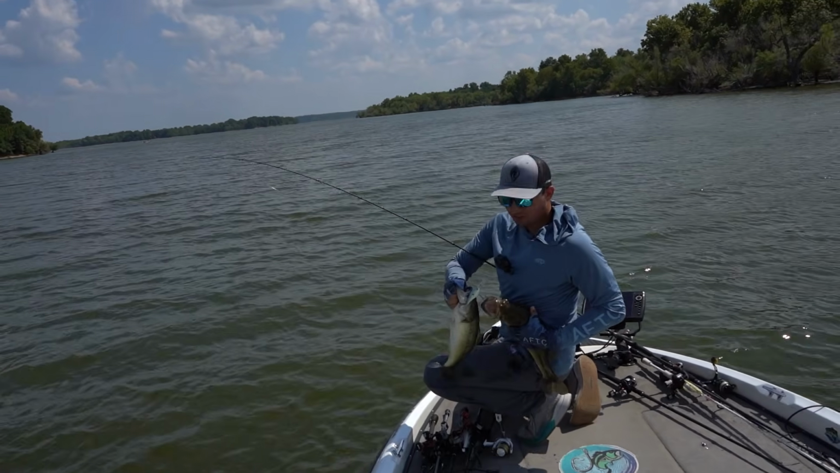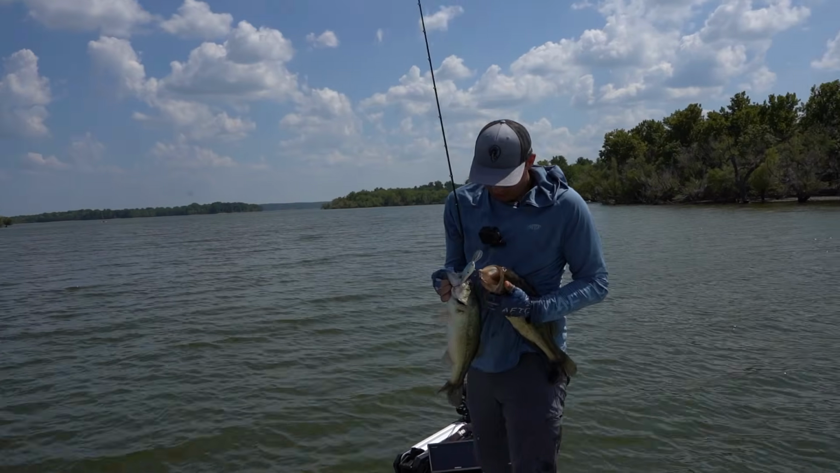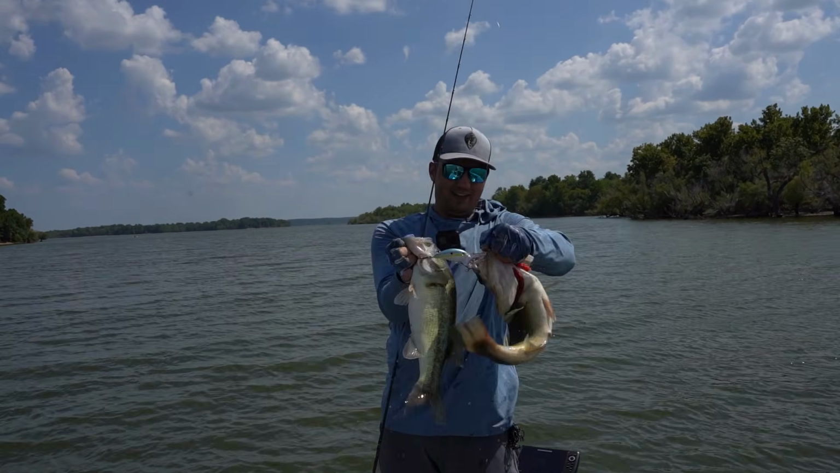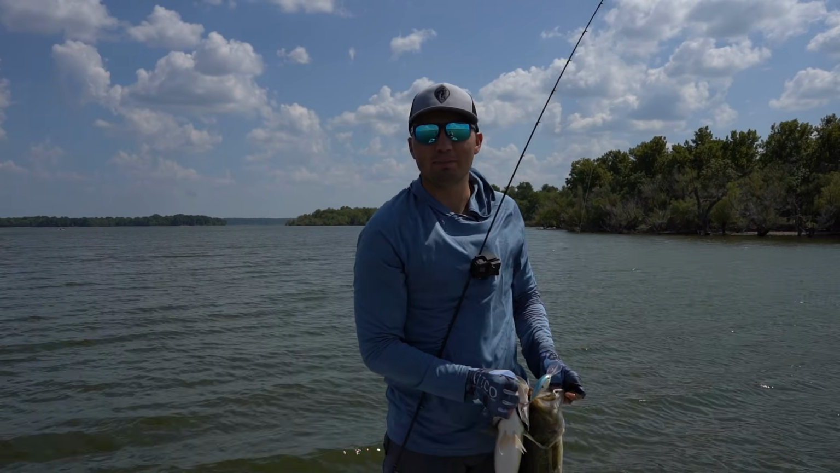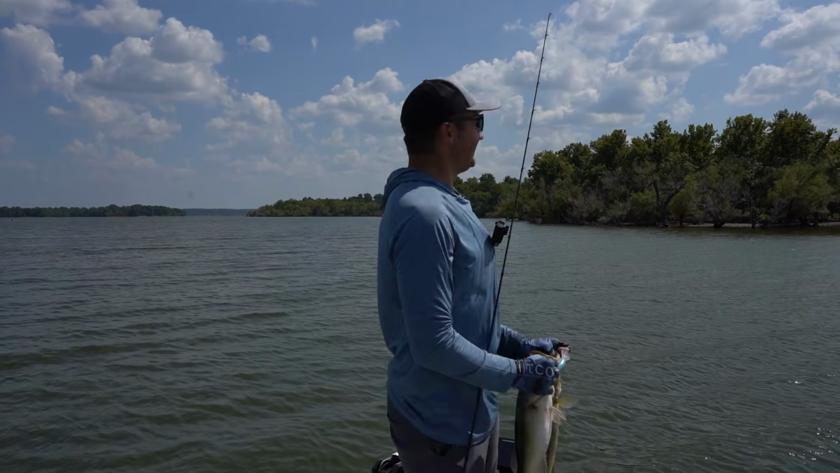That's one way to finish a Catch 15 challenge, baby. Right there. 2 fish, 1 cast, 15 pounds in the boat. That's how we do it. Fish the moment, baby. Woo!